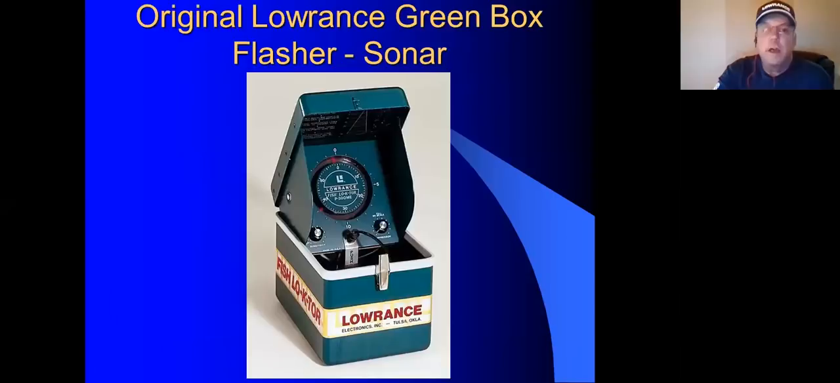Then we had sonar introduced in the late 50s, at least commercially. Sonar is basically our eyes of the water column. This happens to be a flasher. A flasher, or the new current graphs, basically have the same function. It's just that you're displaying the units differently.